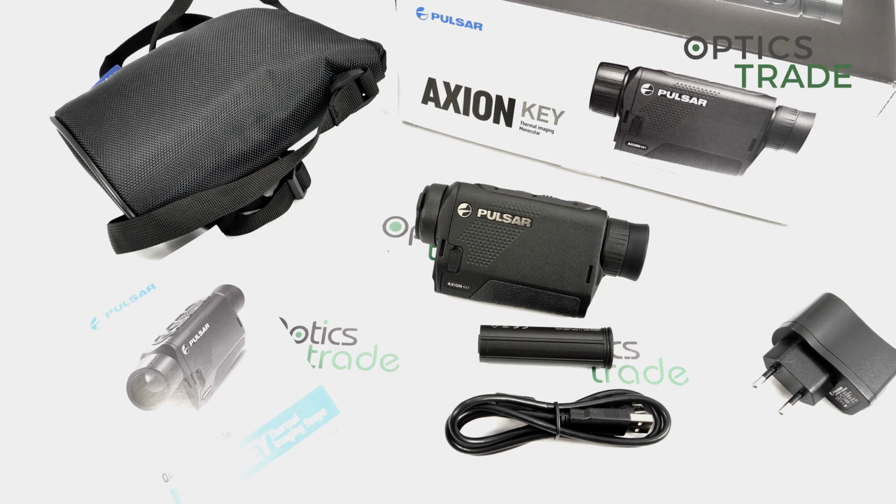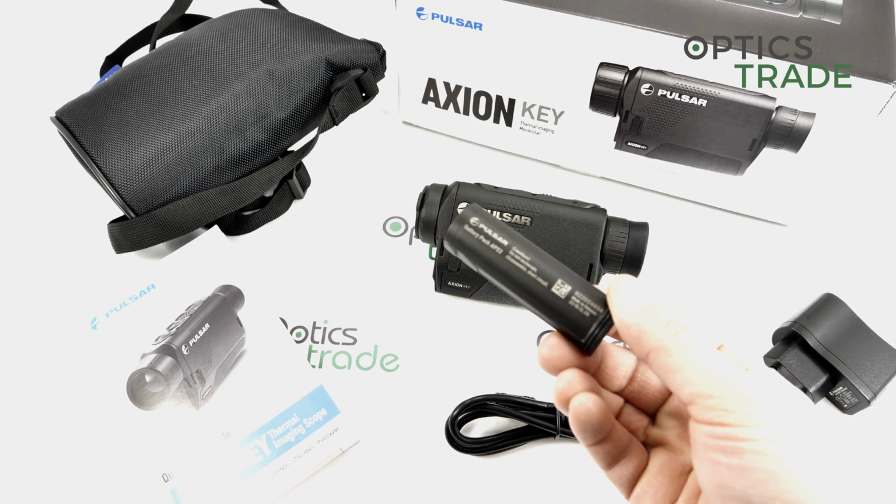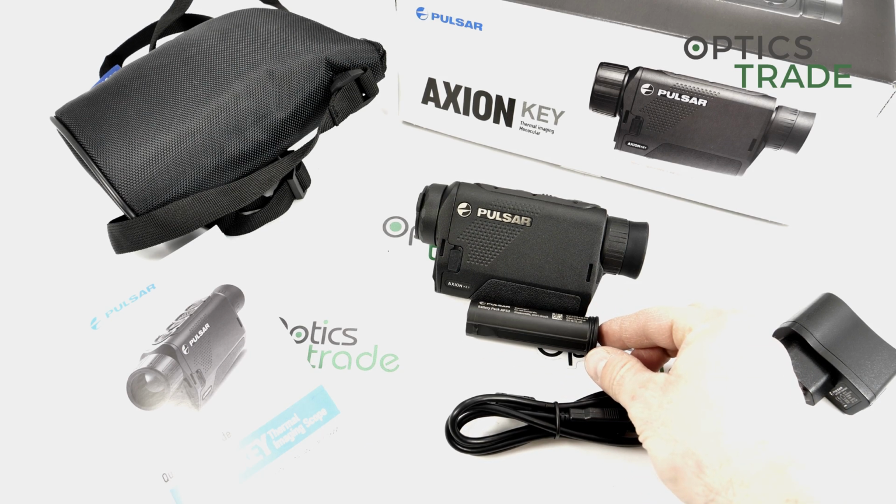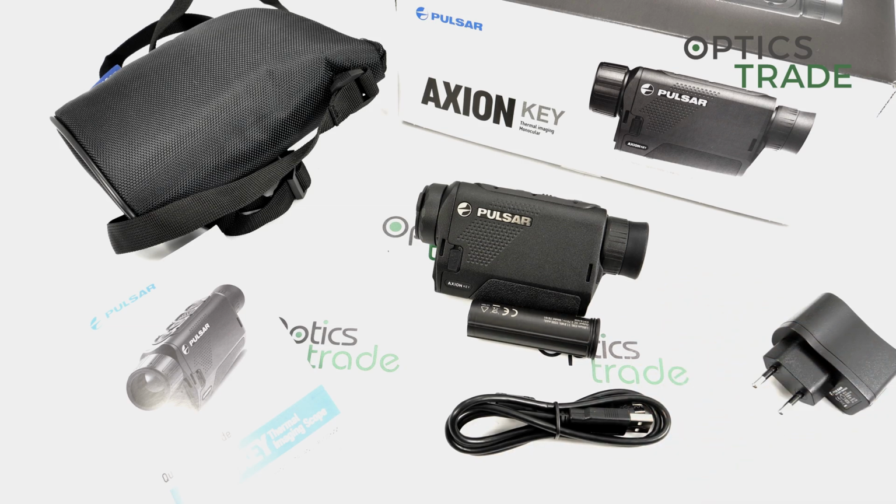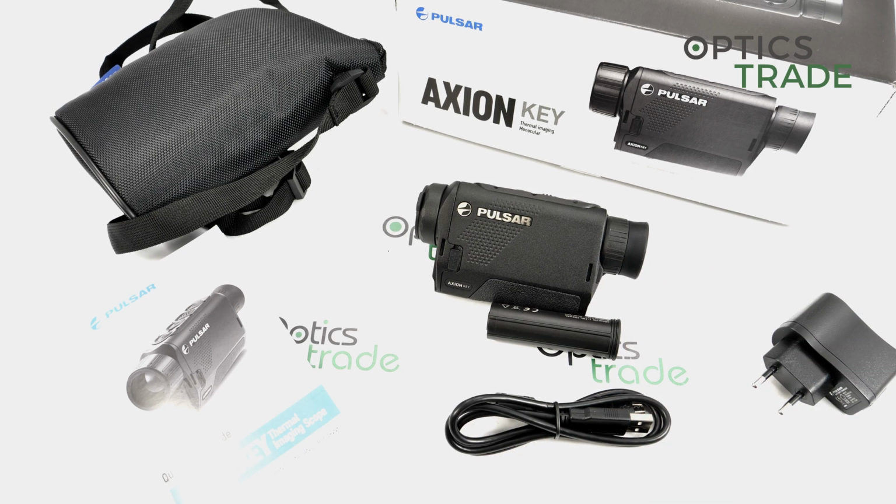Nothing is so well built for 1,000 euros as the Pulsar Axion Key, and no other device for this price, at least to my knowledge, has a changeable, rechargeable battery. And I would say this is probably one of the main selling points of this device. This should be a deal breaker, because a battery like this costs around 50 euros. So with 2 batteries like this, you're able to operate this device for as long as you wish. What are the minuses?